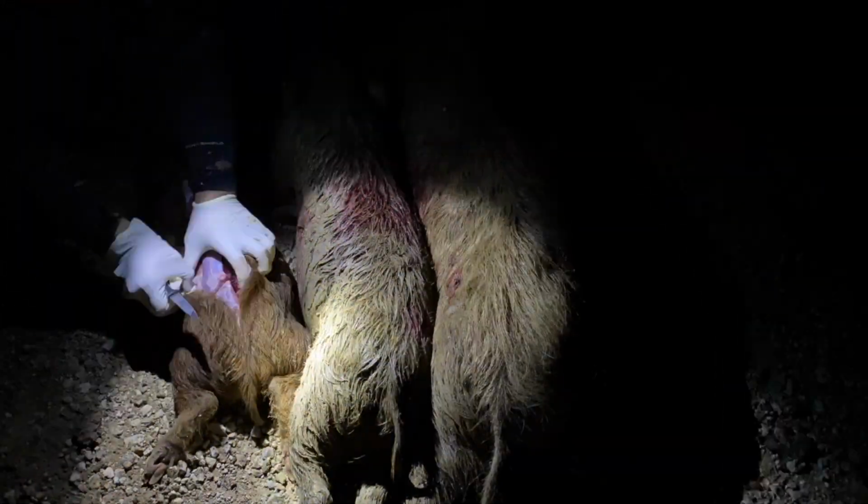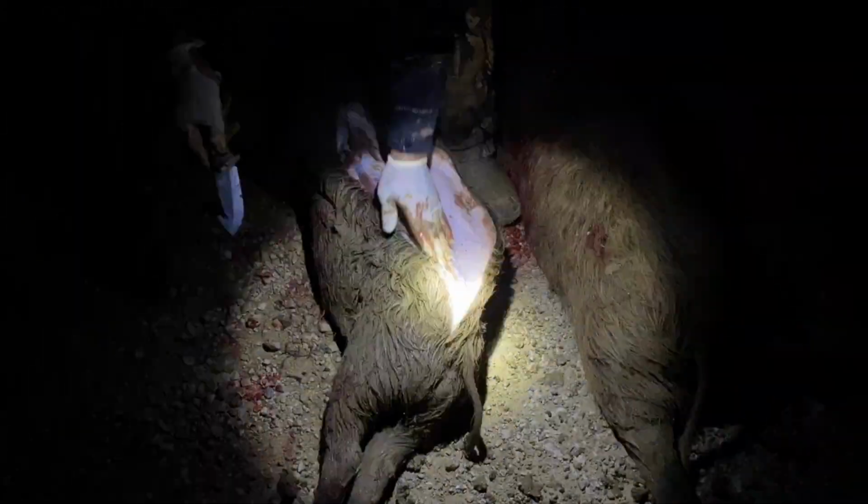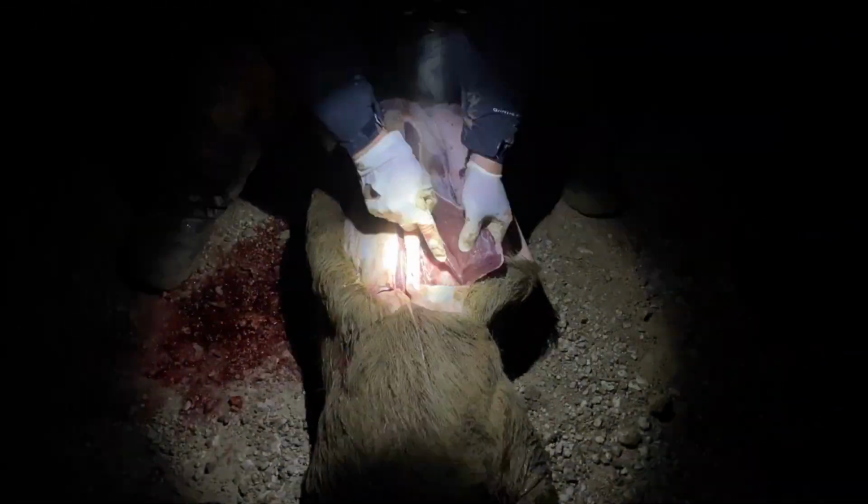I went to recover all the hogs. I stripped out all of the back straps, storing up my fridge, as we are currently going through this COVID-19 craziness. If y'all want me to do a clean and cook video sometime, comment below. But to be honest, my recipes are very boring.